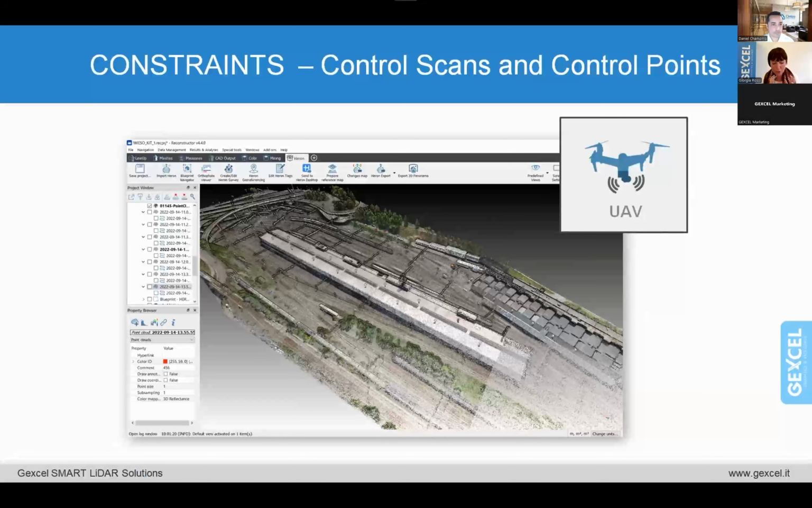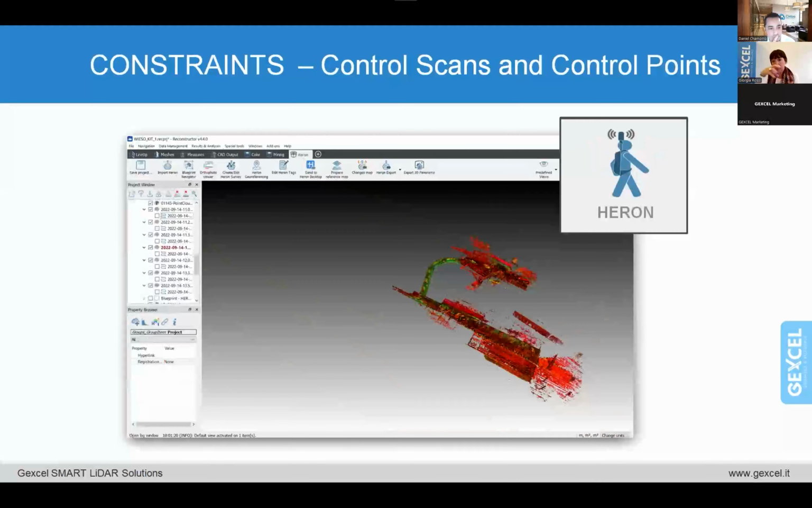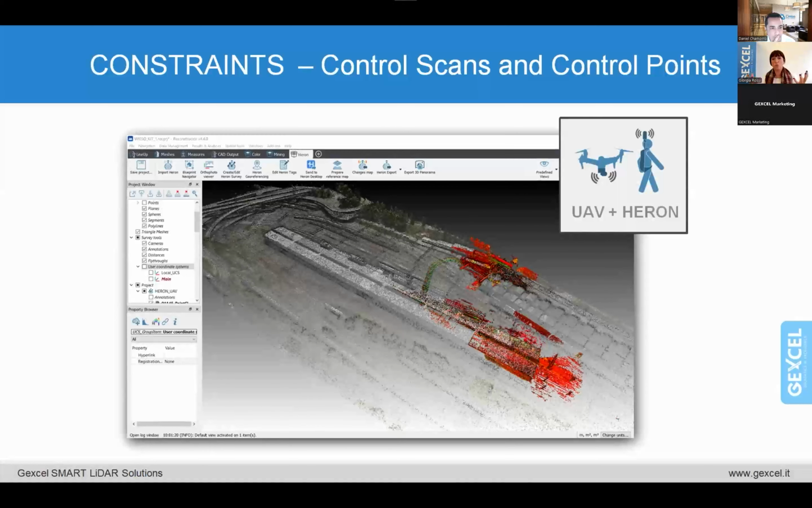We use the UAV data in a very smart way that I tried to introduce before, which is the possibility to use the scans as constraint. So basically, the UAV data, as we are seeing here, can be put inside the SLAM algorithm process while you are processing your raw data, and you can put everything together with Aaron, and you can use your UAV scans to optimize and to adjust the Aaron data.